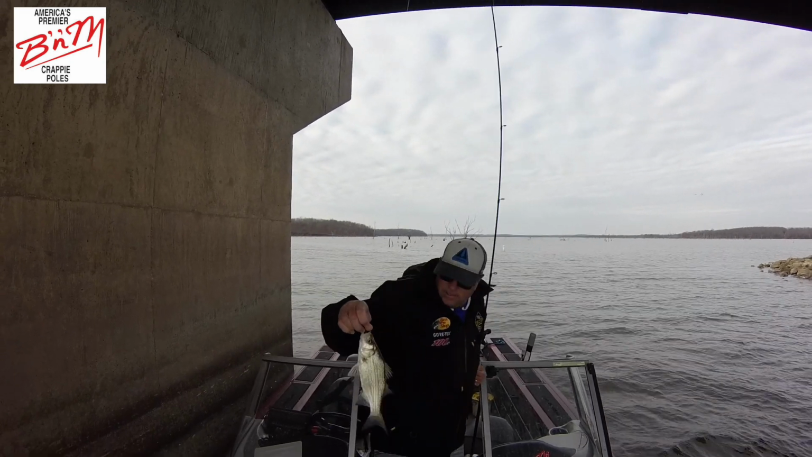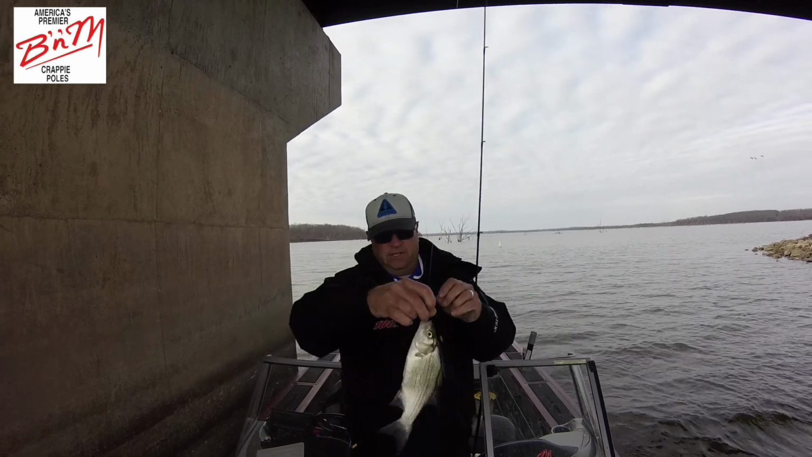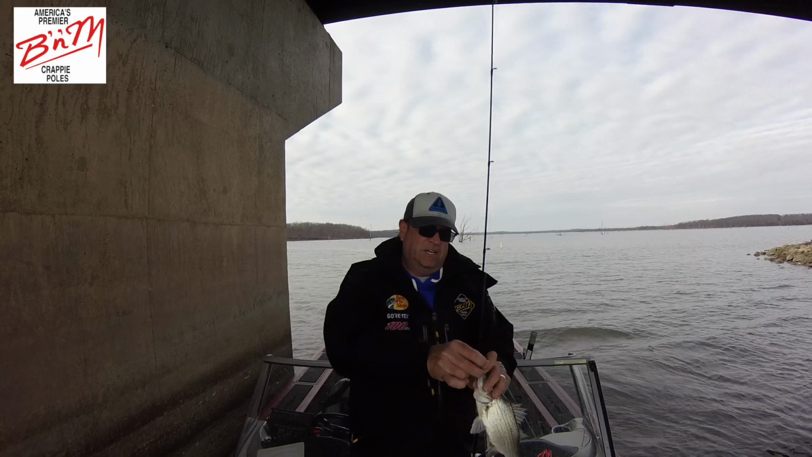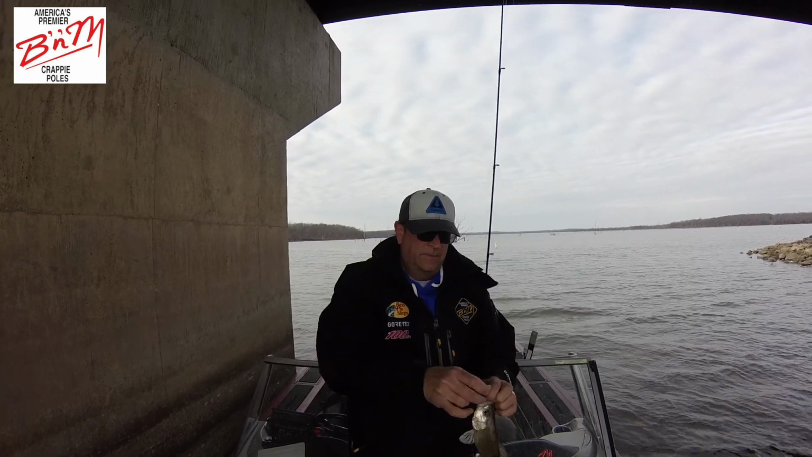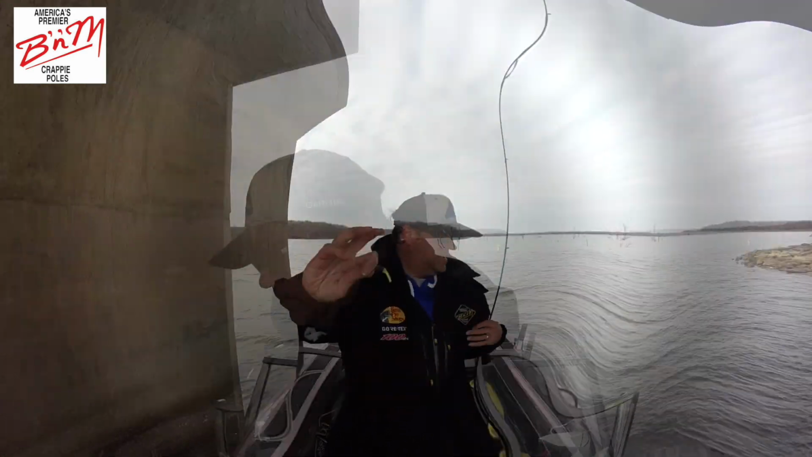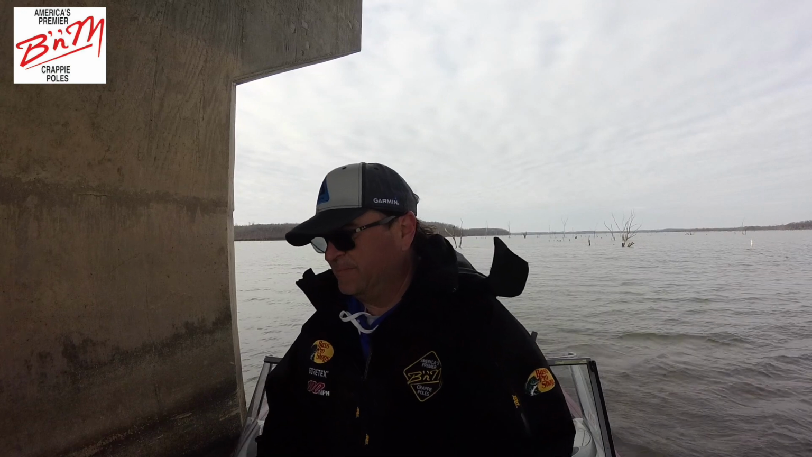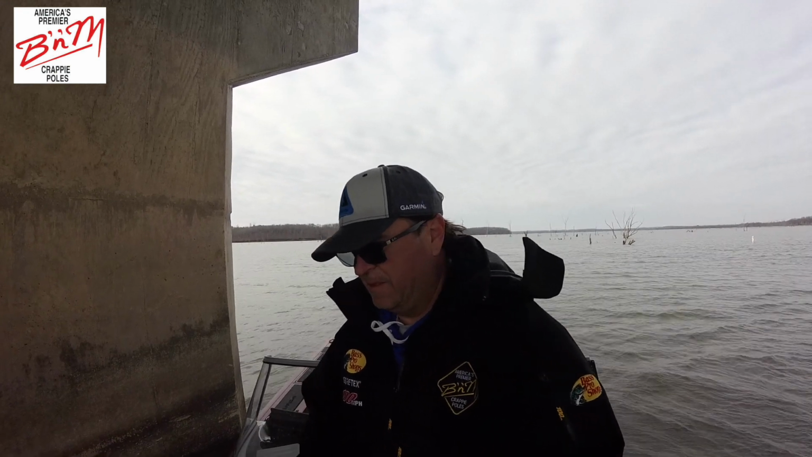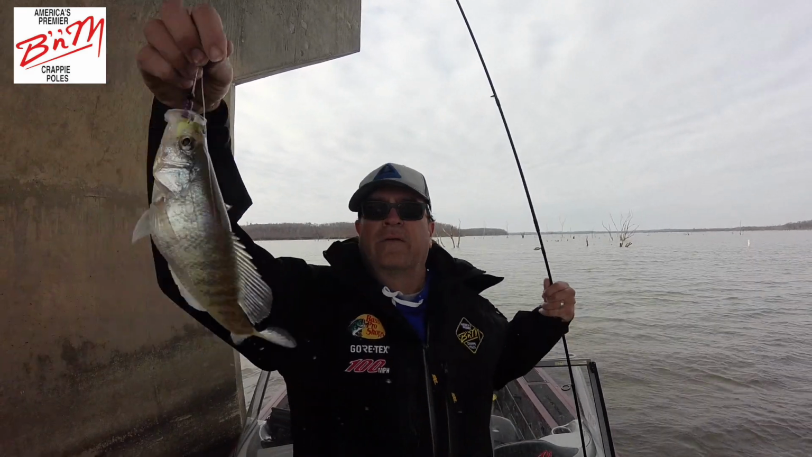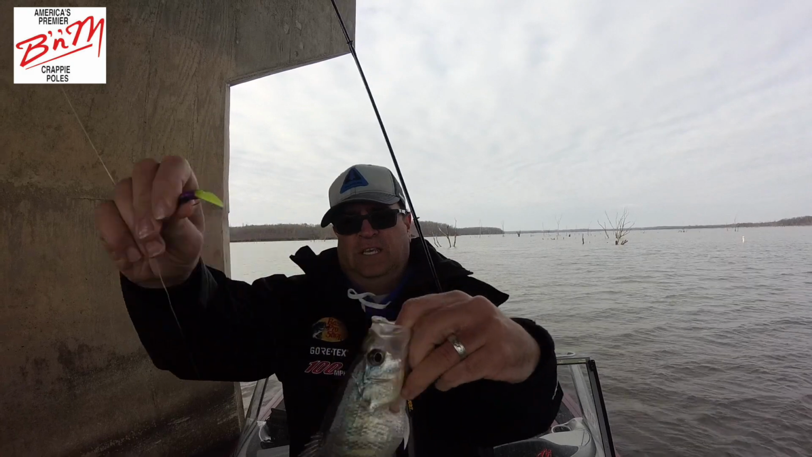Take long, but not the species we're after. It's a dirty old white bass. But take a look. He didn't hit the one on the bottom. He hit the one with purple on it. So, there he is. Nice one. Oh yeah. Boom. Nice little 10-inch Kansas crappie.